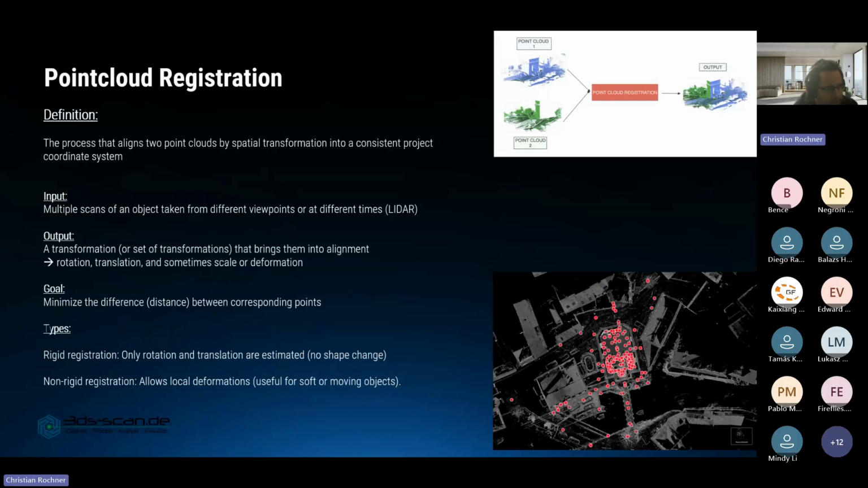And this is mainly done by rotation, translation, sometimes also scaling or deformation of the point cloud itself so that the two pieces or several pieces can fit together in a perfect way. The goal here is to minimize the difference or the distance between two corresponding point clouds, which of course need some certain type of overlap.